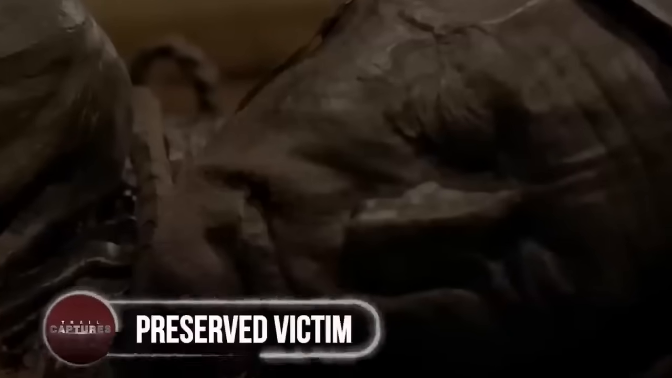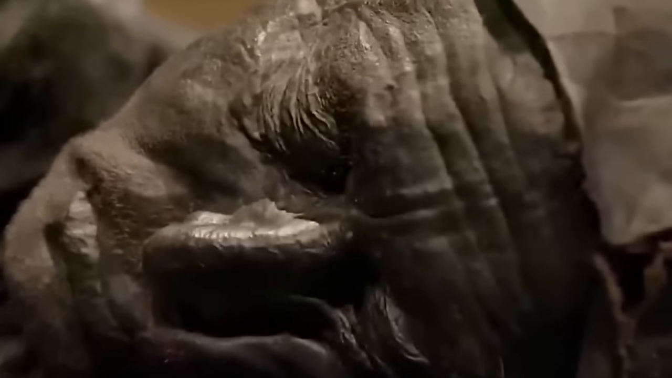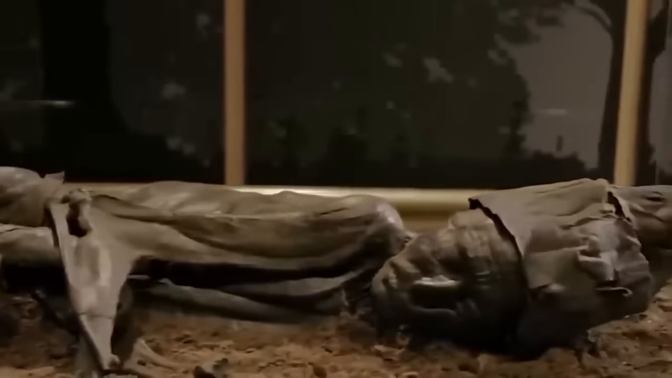Preserved victim. While preservation of the old elite people is something we're used to, a preserved murder victim was something new even for the archaeologists. Not manually buried, but being dumped in a peat bog, the corpse was naturally preserved. Meet the 2,400-year-old corpse, known as the Tulland Man.